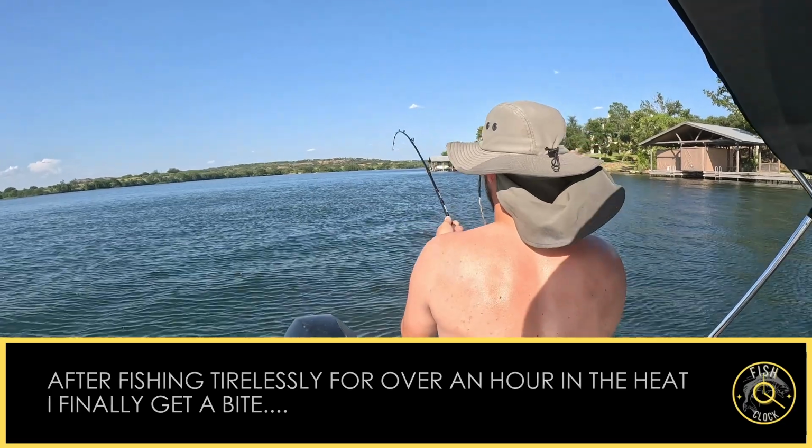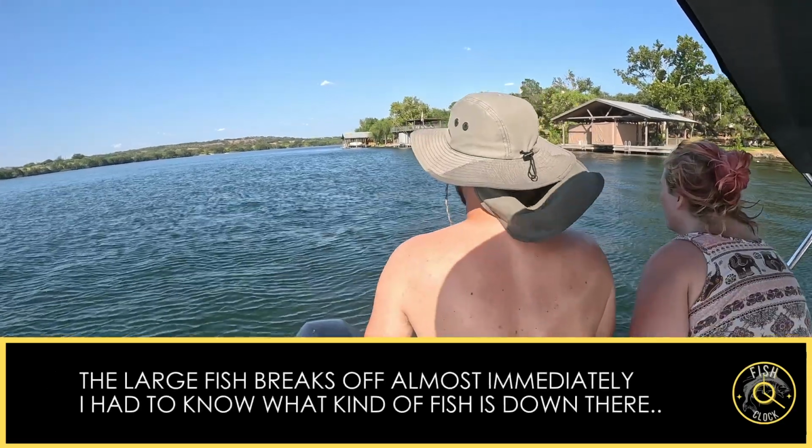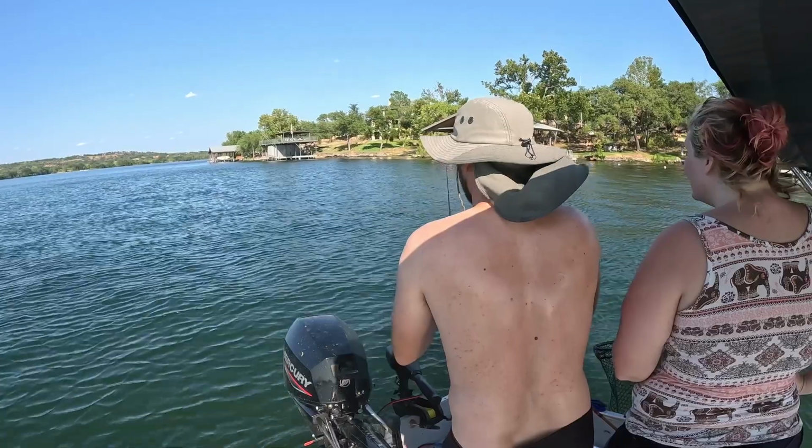Oh shit! Get the net, get the net! Oh! It came off, it came off. That had to have been a striper. That had to have been a huge striper. I got the net!